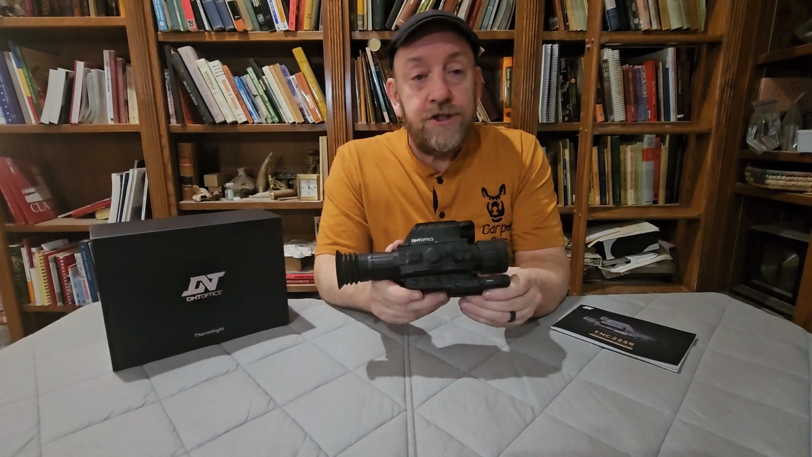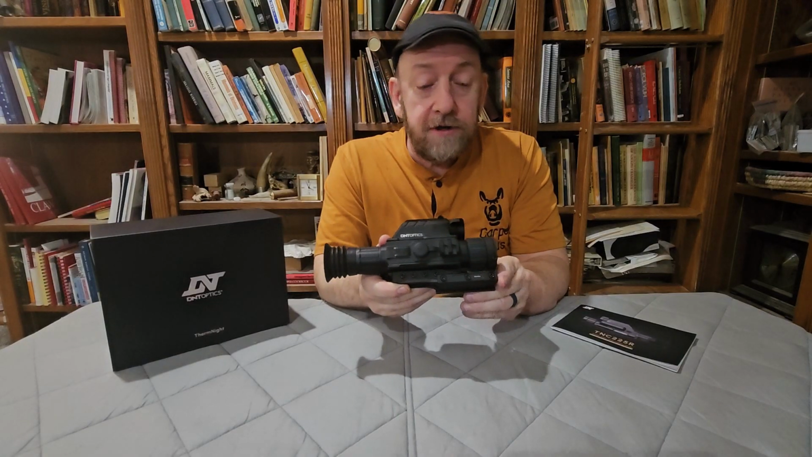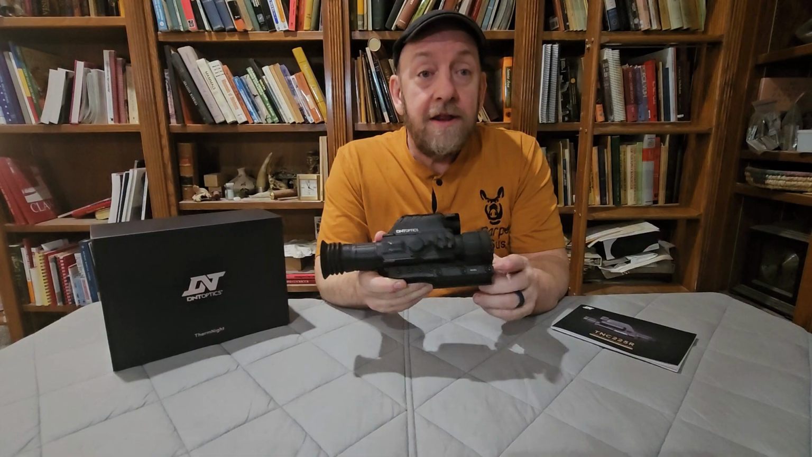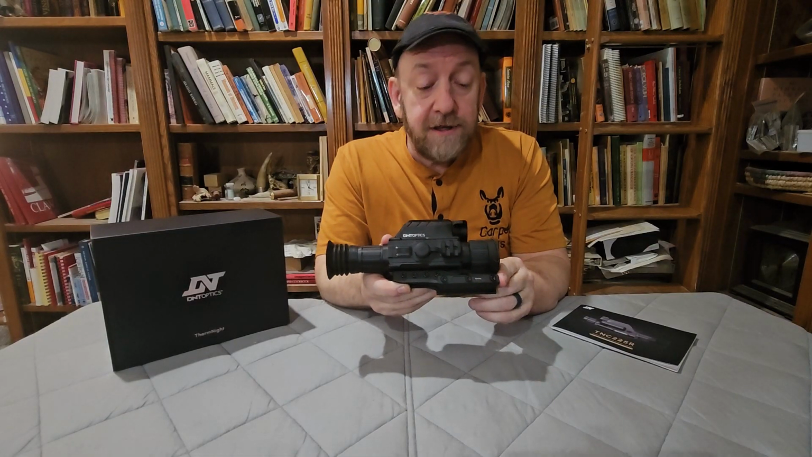Now, one of the other detractions from the scope is that it does not come with any QD or return to zero type mounts. It has a bolt-on mount only. This mount does work very well. You just don't have the convenience of the other types of mounts.